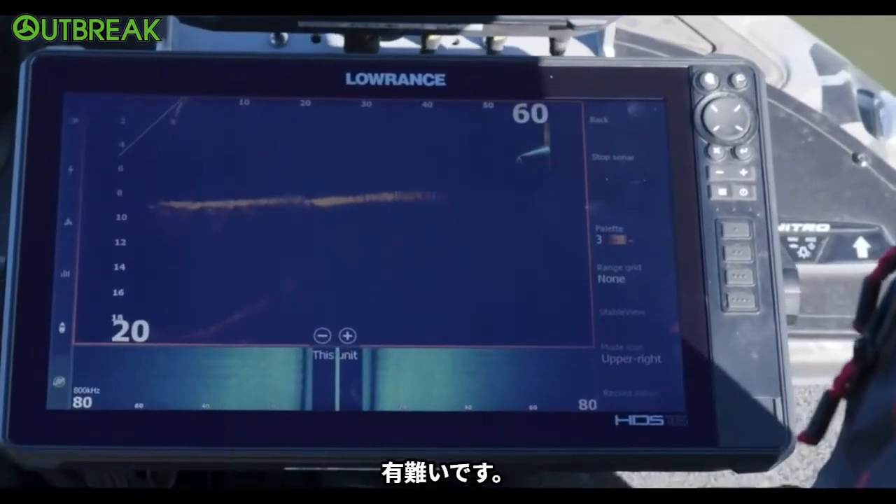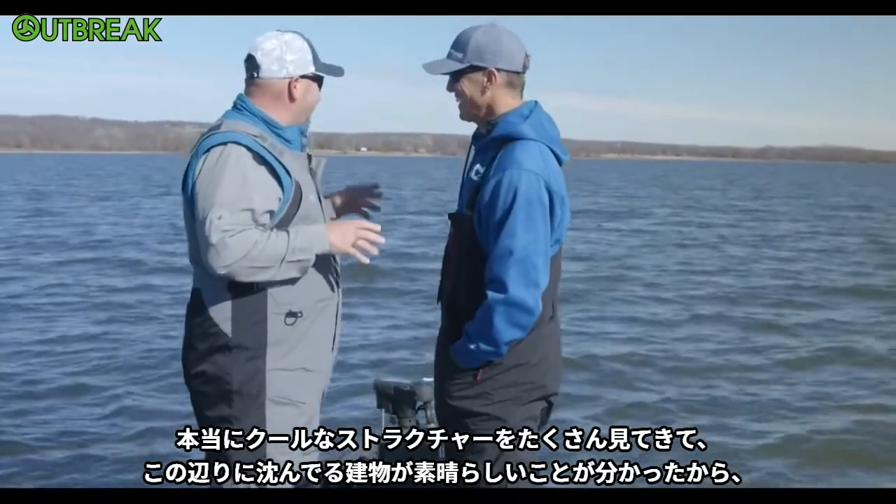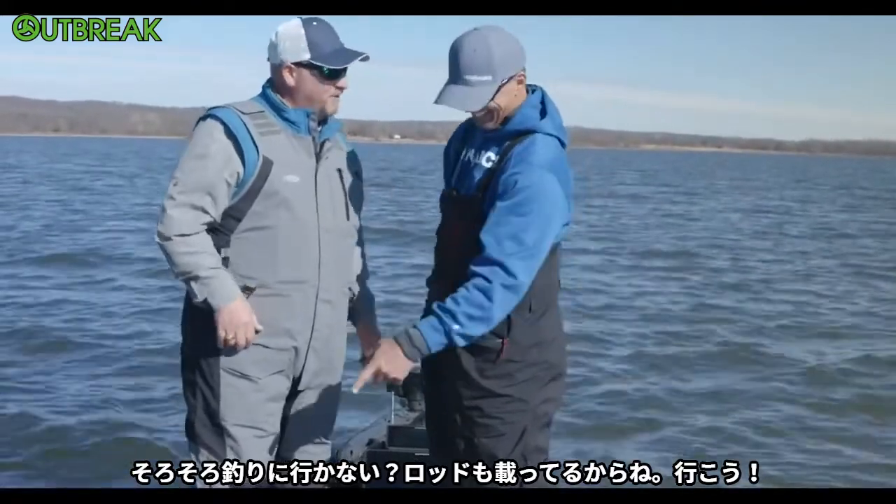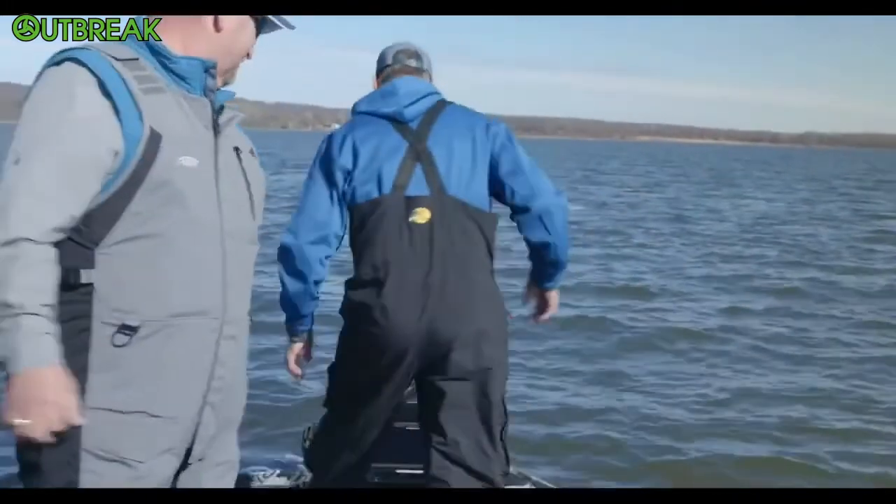So, man, I appreciate it. We've looked at a lot of really cool structure around here. These foundations are awesome, but I really think we should get out there and do a little fishing. I got some rods right there. Excellent, let's do it, let's go. All right, I better get the trolling motor up though.